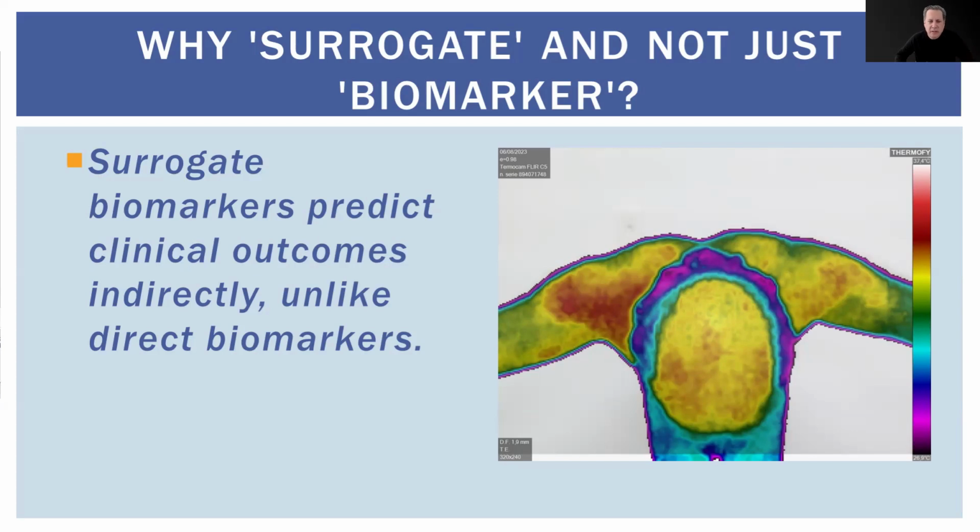So infrared imaging doesn't need to be the final answer. This is what you must understand. You don't need to say that you have a supraspinatus tendon injury in the infrared imaging, but that there is an inflammation in the shoulder. And this is what we need to go ahead with the treatment or monitoring. You don't need to say that it's a breast cancer in infrared imaging, but that there is an increase in metabolic activity.